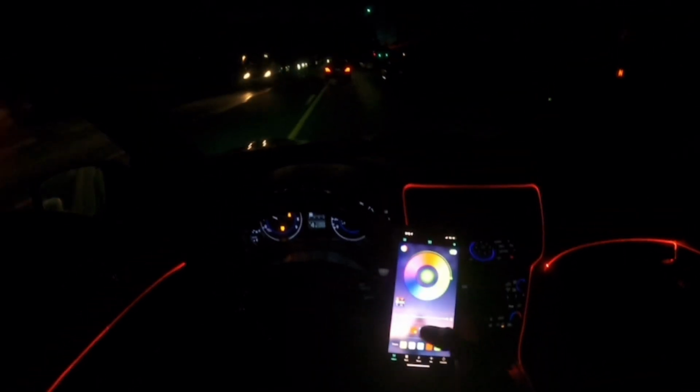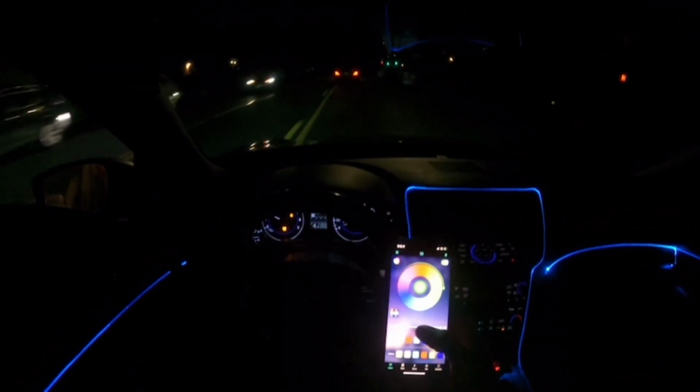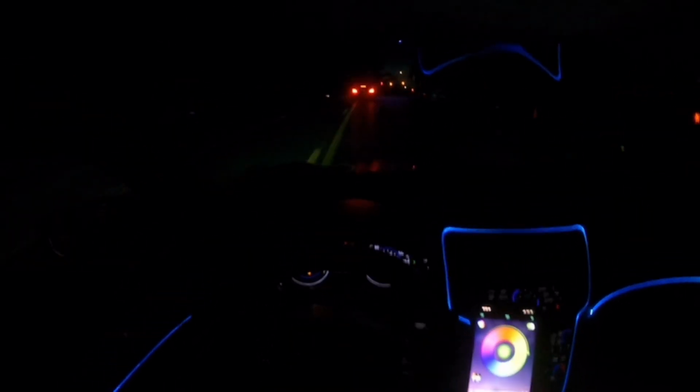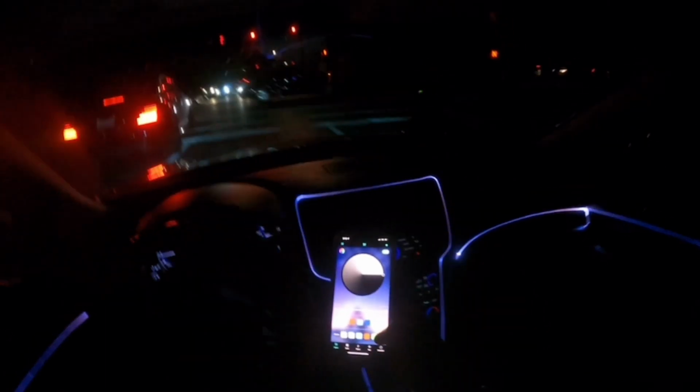I know y'all like the ambient lighting. Here, go straight to here. It's a little laggy sometimes, but you just gotta keep tapping it. I got the color changing fogs too, it's the same way. So you gotta mess with the app, turn it on and off, connect to the Bluetooth. Yeah, but after it's connected, yeah, I see it.